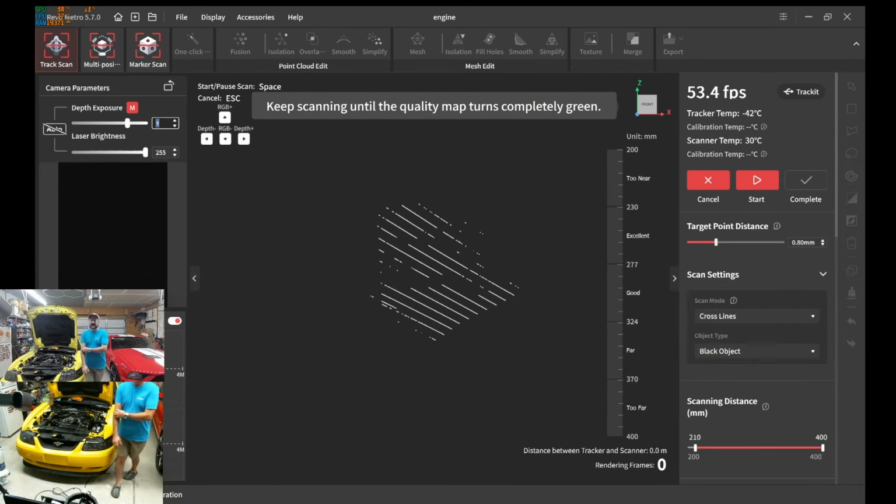Since I am actually recording on two cameras right now, I'm going to set the target point distance to 0.8. Again, this is not really the resolution of the scanner. It's simply what it's displaying. I have two monitors right now. I have the laptop screen right here, and then I have a 50-inch monitor. So I'm going to be looking at both of these, trying to capture as much data and turn everything green as possible. So hopefully I get a good scan, but we'll see.